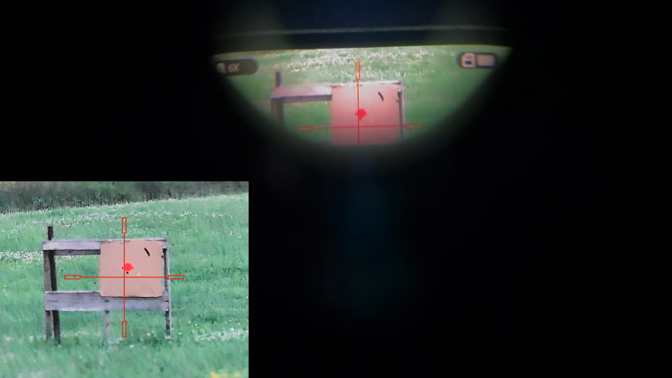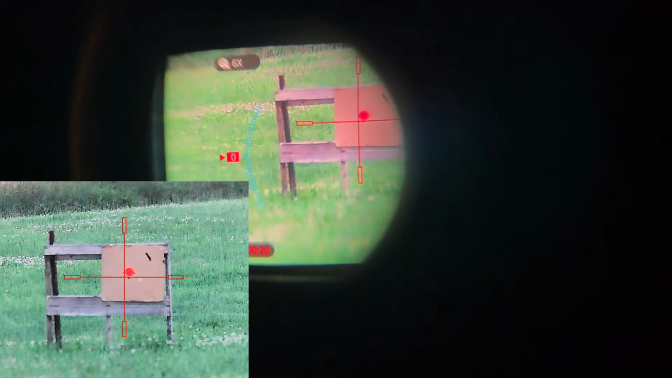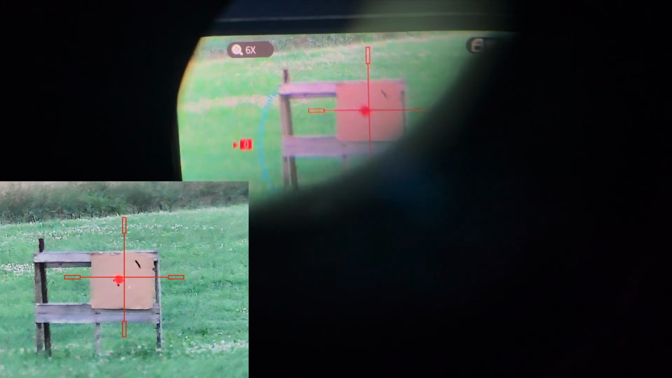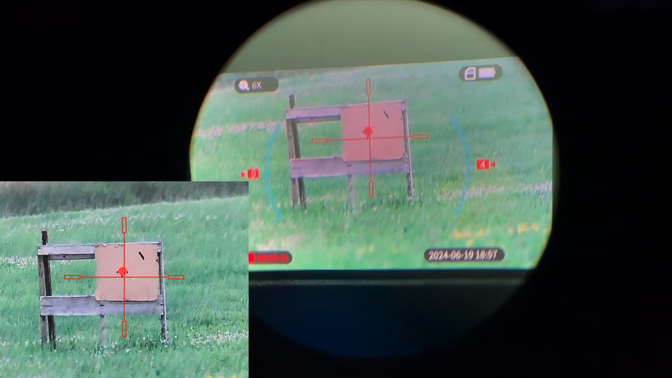Okay, so there was one shot. We'll go ahead and load another round in. Okay, we've got another round loaded. Try to get that right back onto the target.